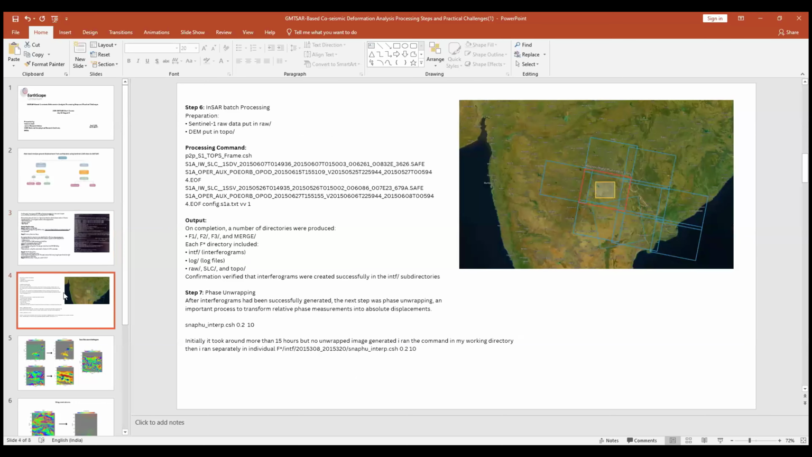Another challenge I faced: my area of interest is this one, so I chose the lat-longs within this range. Maybe I missed the proper lat-longs, and with a suggestion from Anne ma'am, I chose lat-longs outside of this image bound, and I started again, and the GM generation worked properly. Then the next step is batch processing.